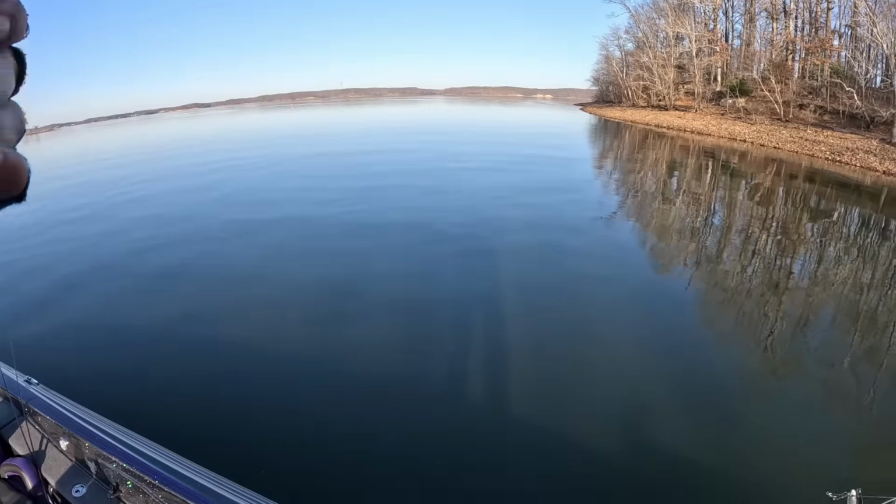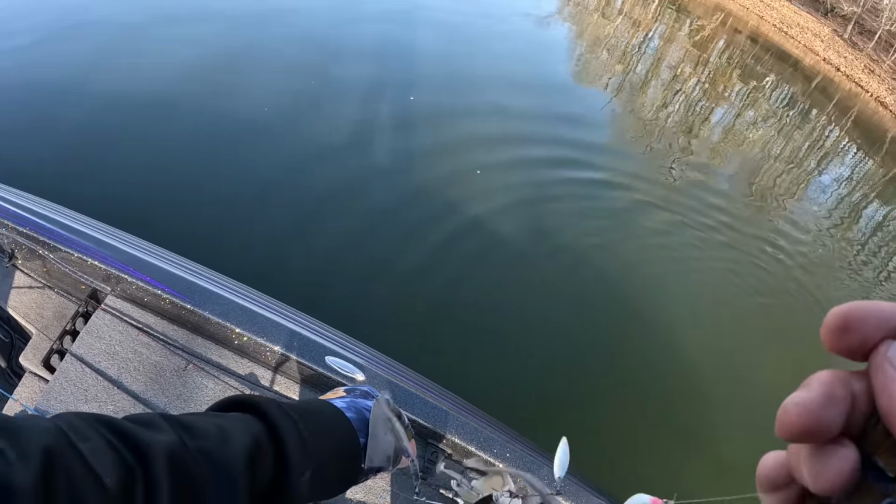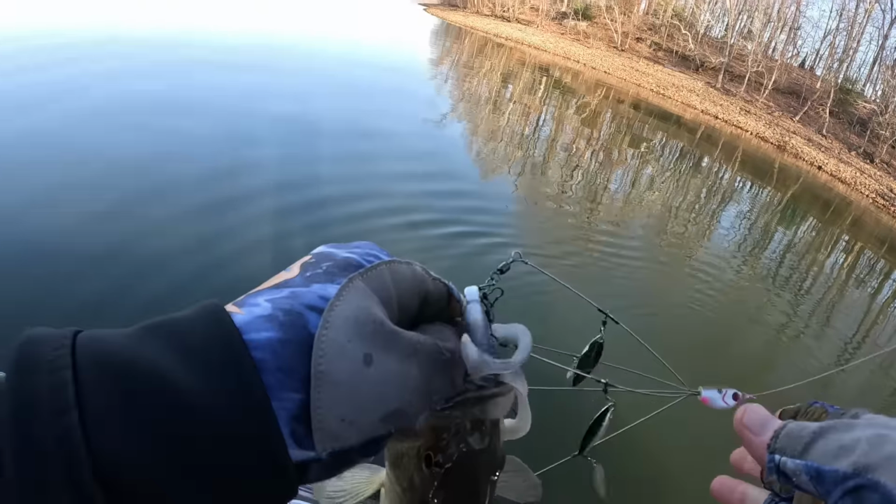Catching dinkerooskies. They're biting good though.